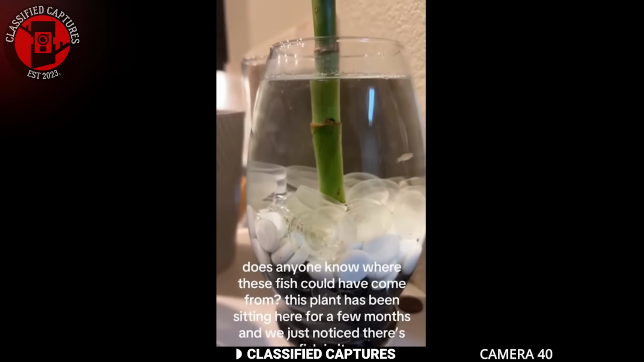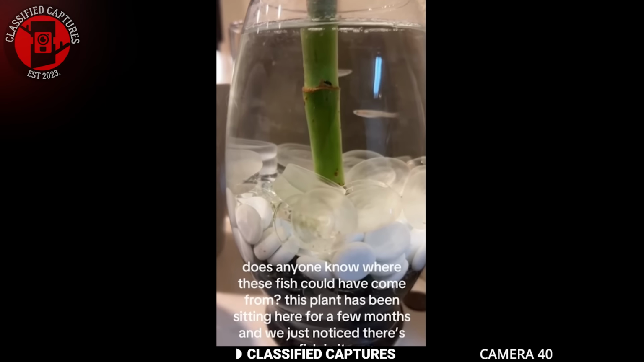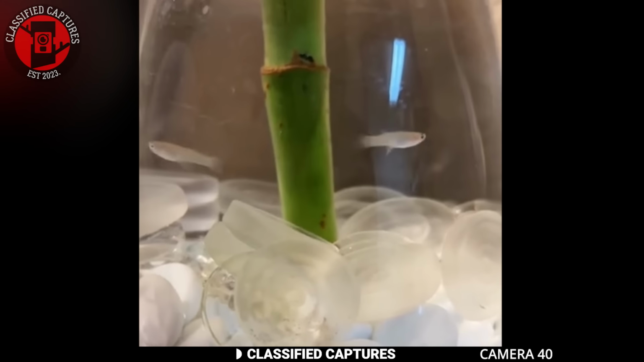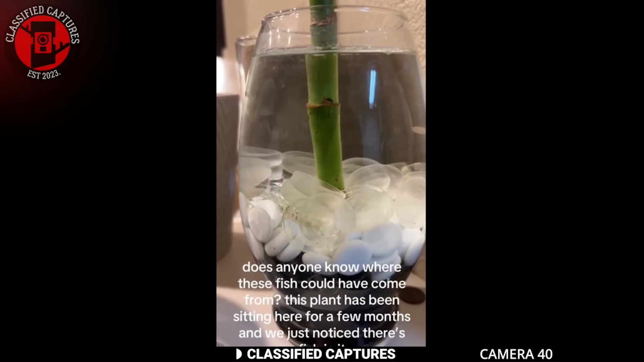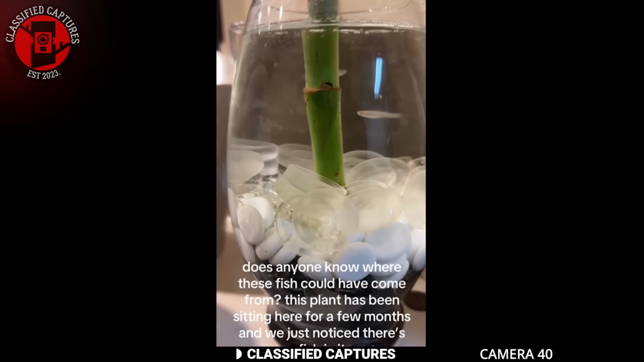A man set up an interesting little project in his house. He took a glass cup, placed the stem of a plant in it, added some white and clear pebbles, and filled it with water. It looked like he was trying to grow something, a simple, peaceful little setup, but what he didn't expect was what happened next.